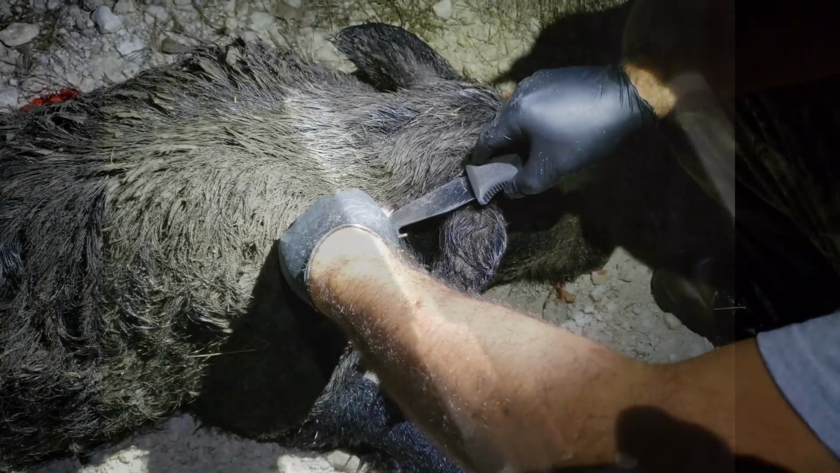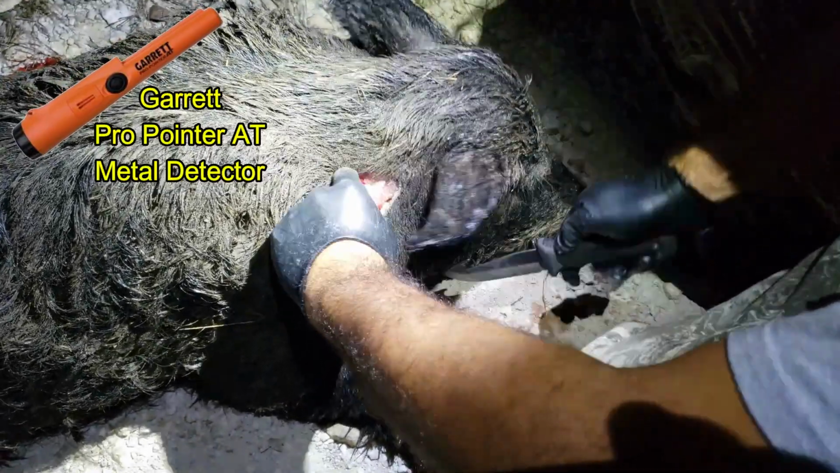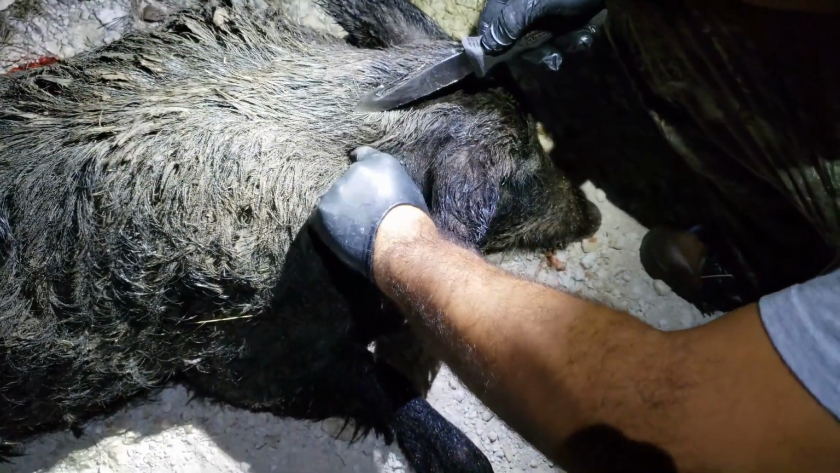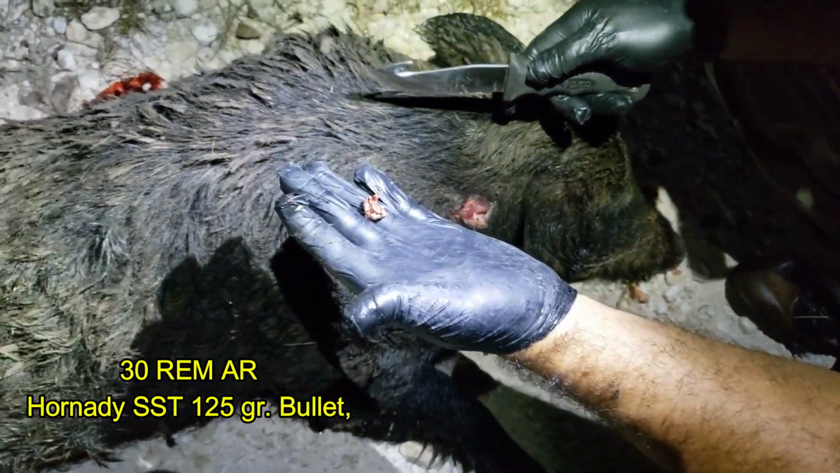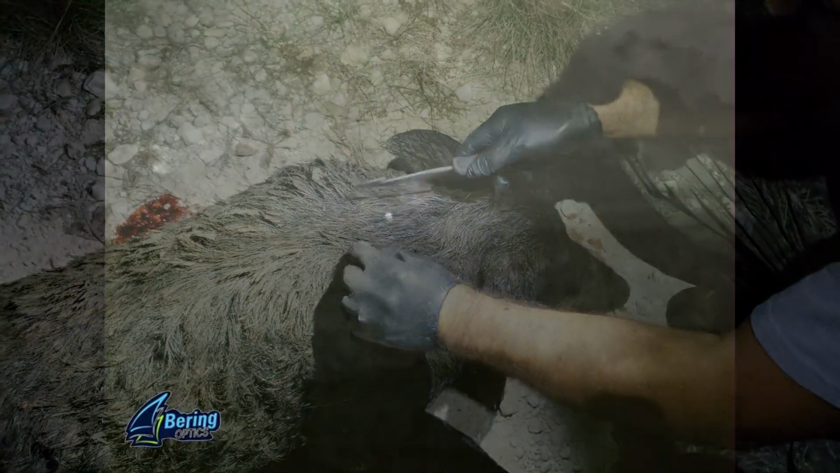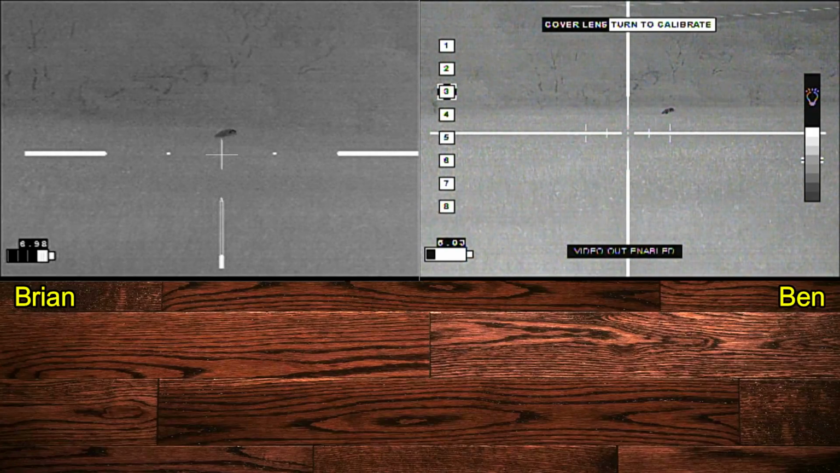And Ben wanted to recover his 30 Rem AR bullet, so using the Garrett Pro-Pointer AT metal detector, we're able to locate it in the neck, after about 20 to 22 inches of penetration, 30 caliber. The Grendel bullet was also recovered on the opposite side. And after dumping off those 2 hogs in the boneyard, Ben spied this last hog while we were on our way out. So once again we stopped the truck, got out, and started our stalk.